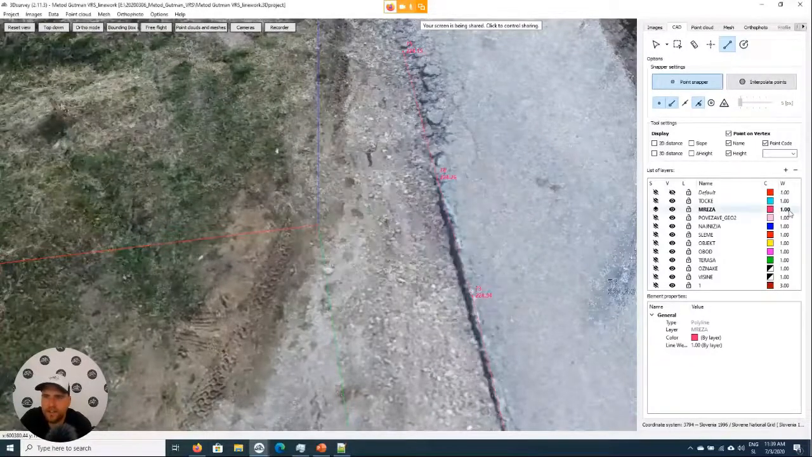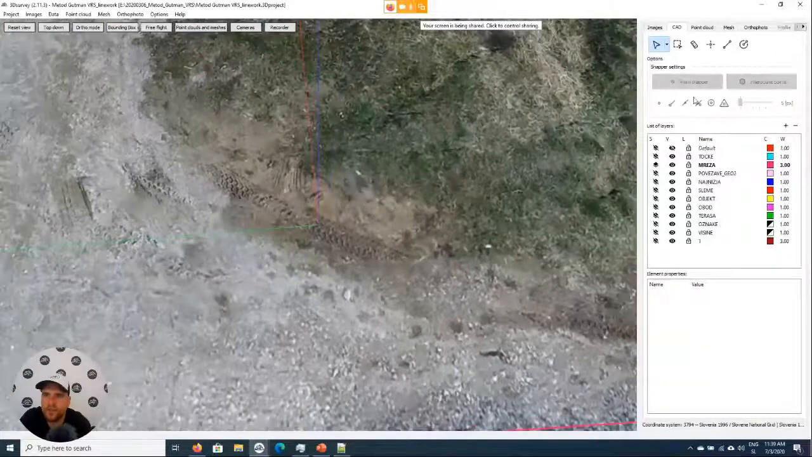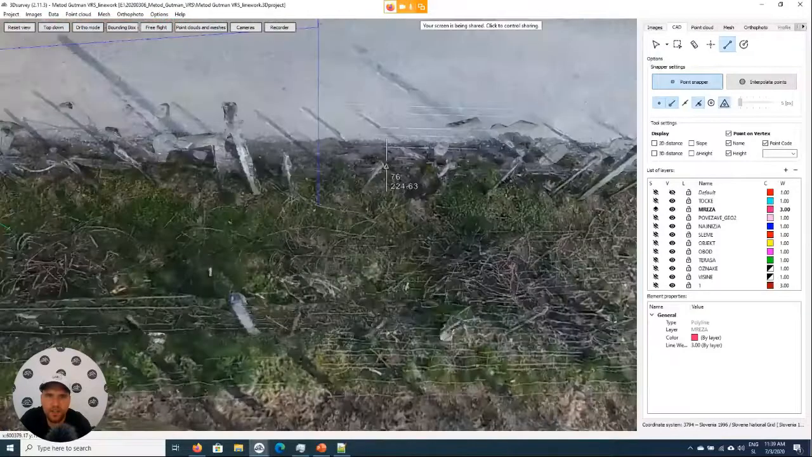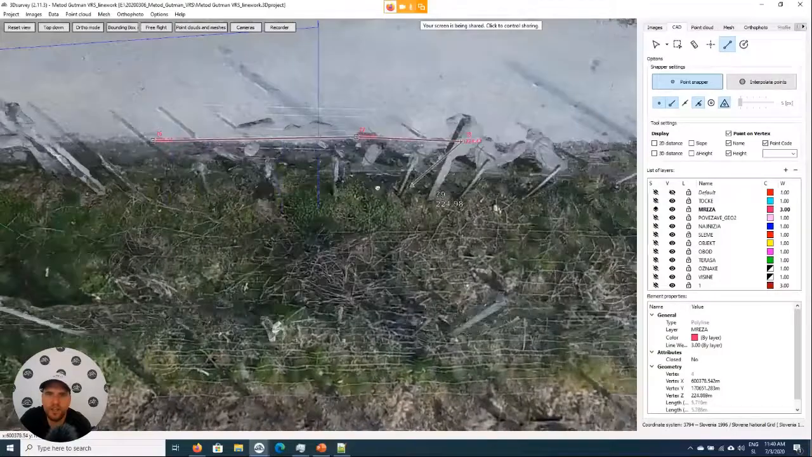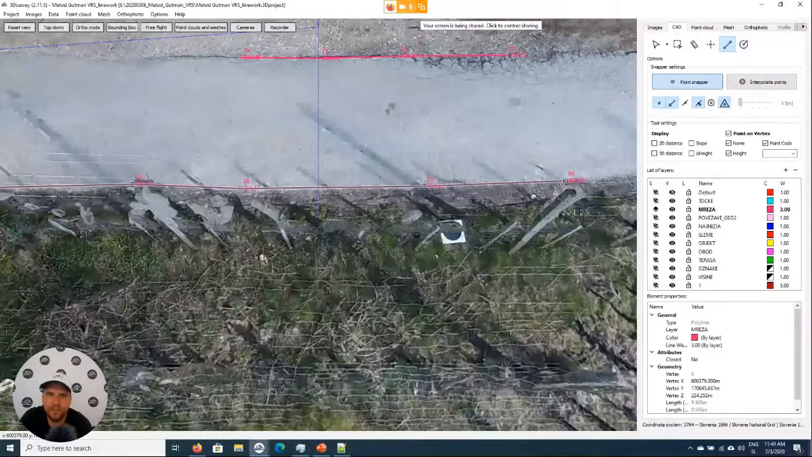Another, maybe even better option than drawing on the point cloud, is that we can turn off the point cloud, go here, and we can also draw on the mesh. So this is now the 3D mesh. Like that, we are drawing directly on the mesh, so anything we draw like this is automatically in 3D.